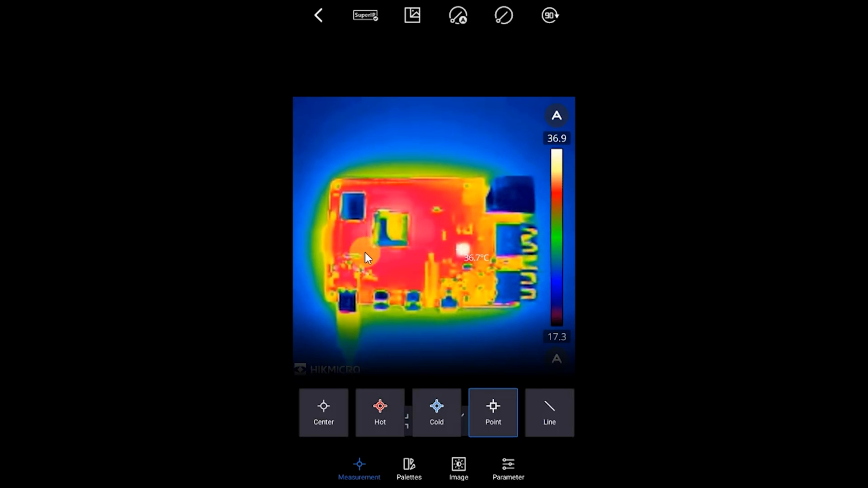So we can pinpoint individual components like these resistors and capacitors sitting around here. And then we always have a lot of control over what we can see. So that really is our Mini E thermal camera.